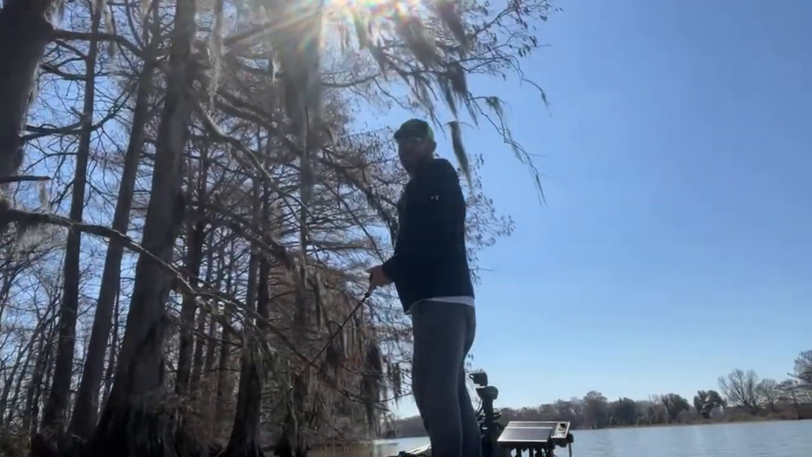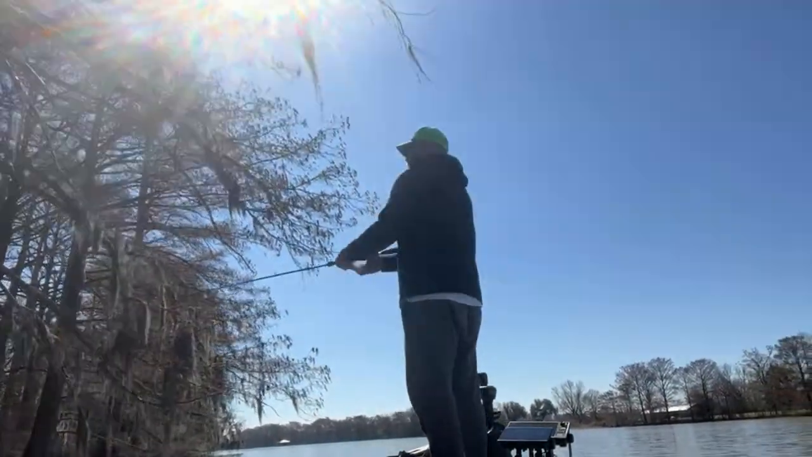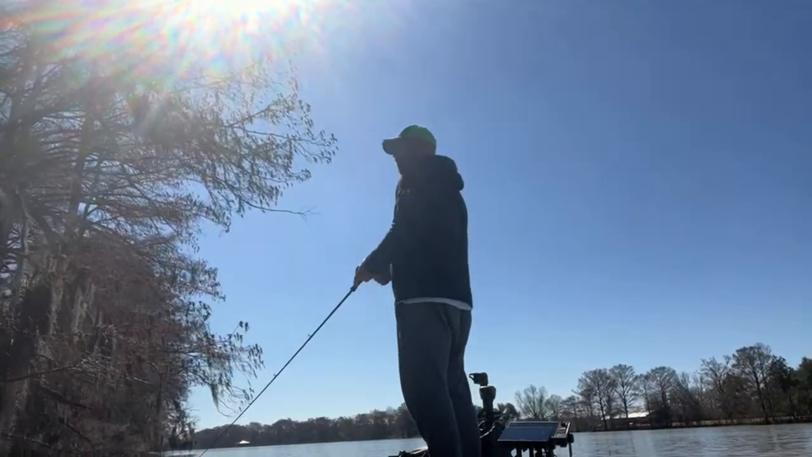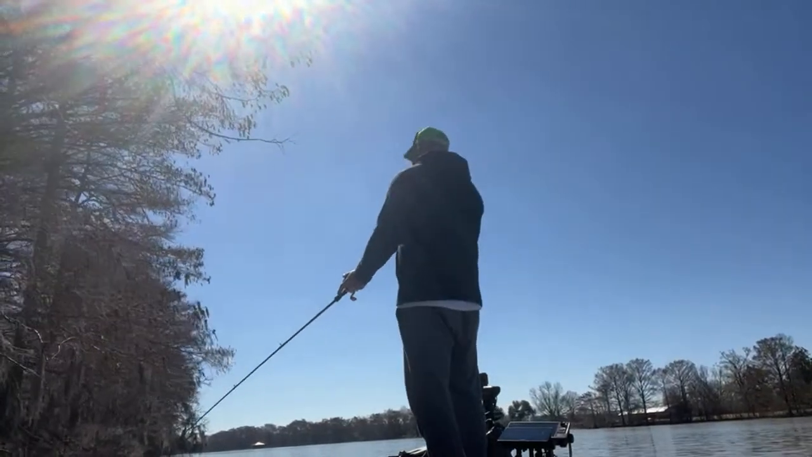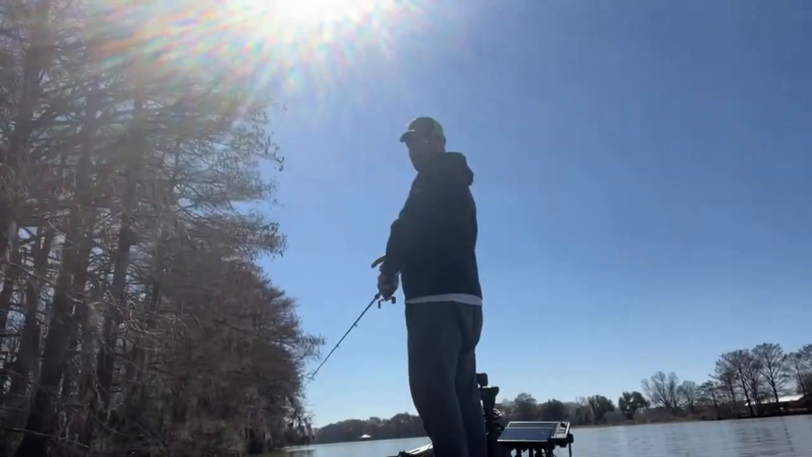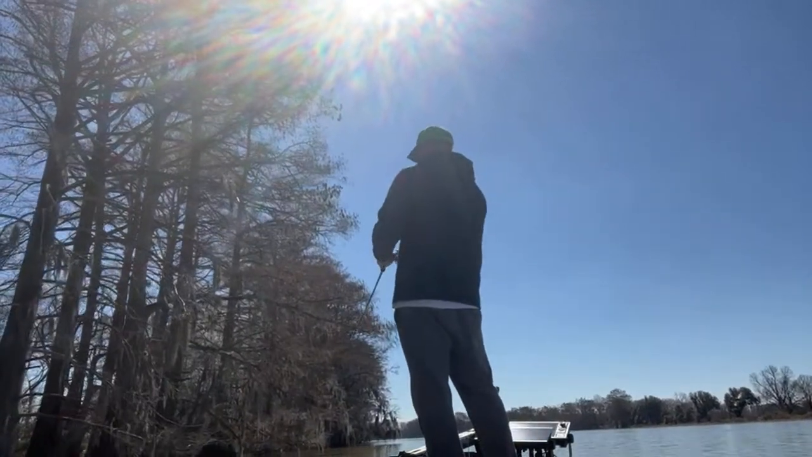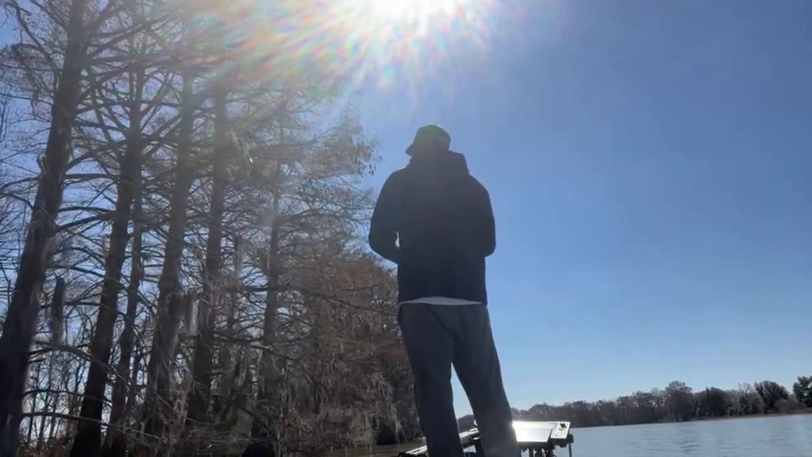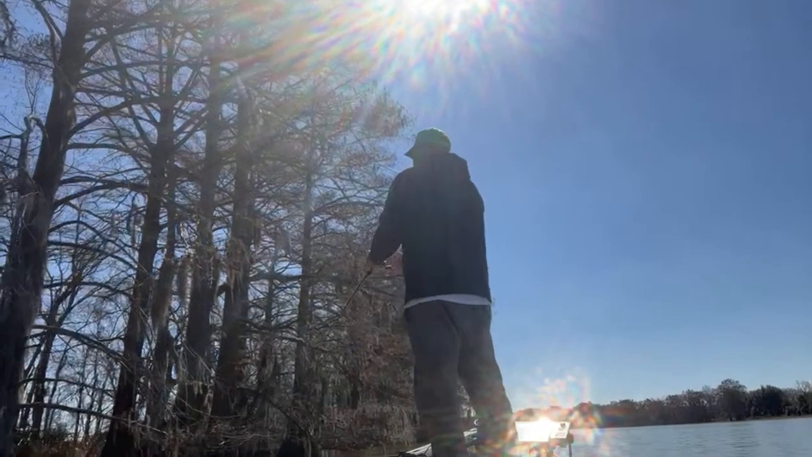You know what? We're going live till we get down to the end of these trees. It done made me mad. There's a row of trees down here. We're gonna go live about 15, 20 more minutes. There's a fish right on the right side of this tree right there.